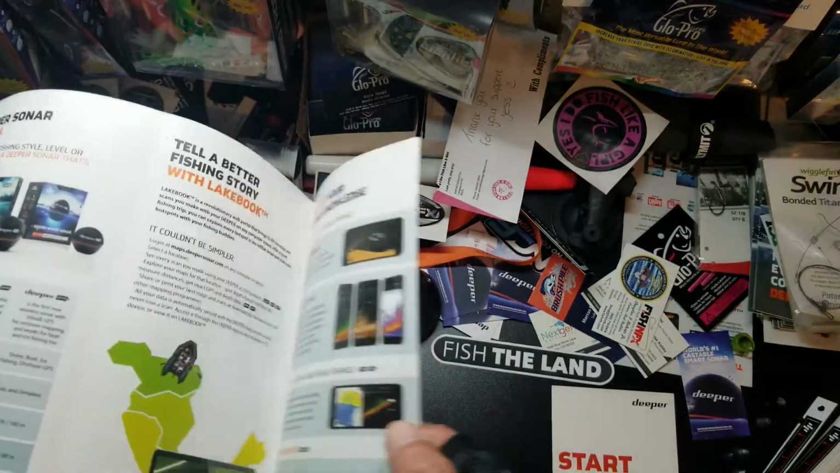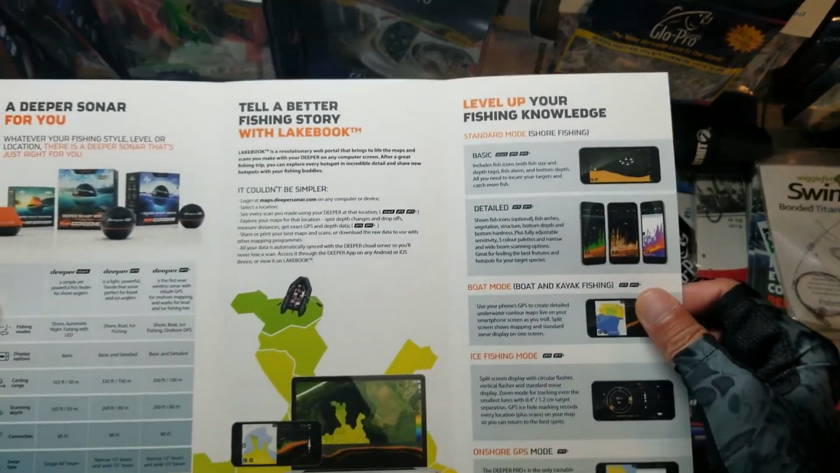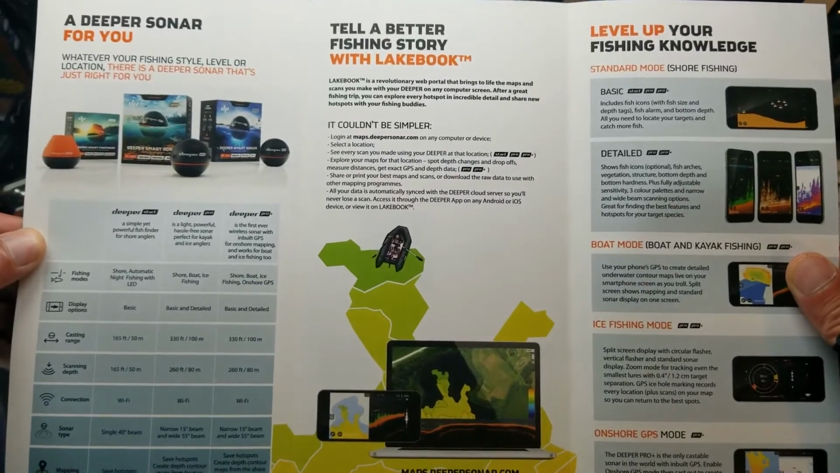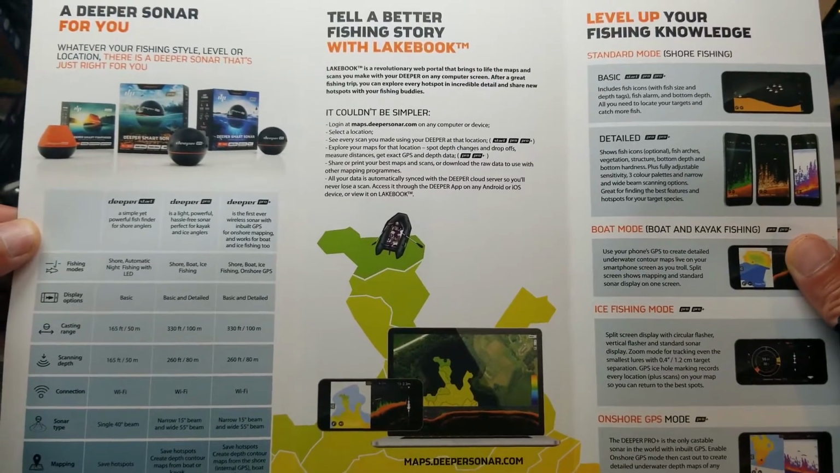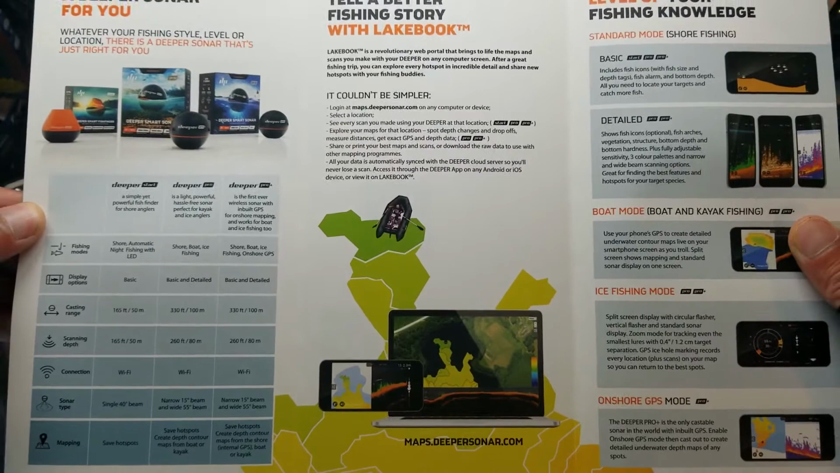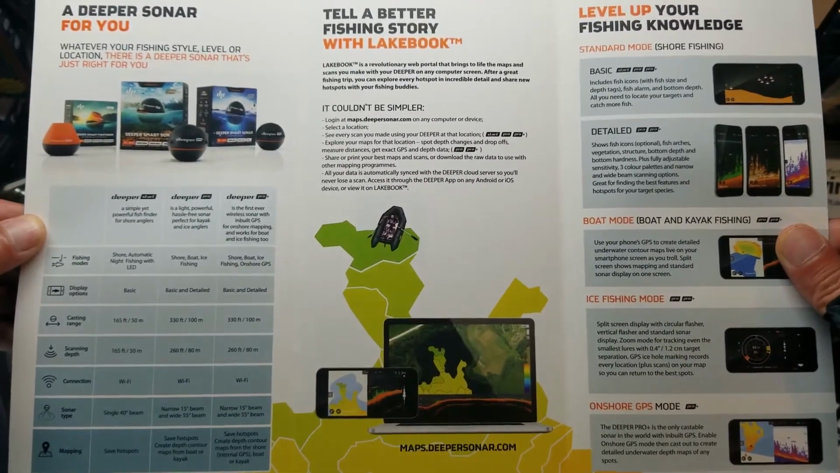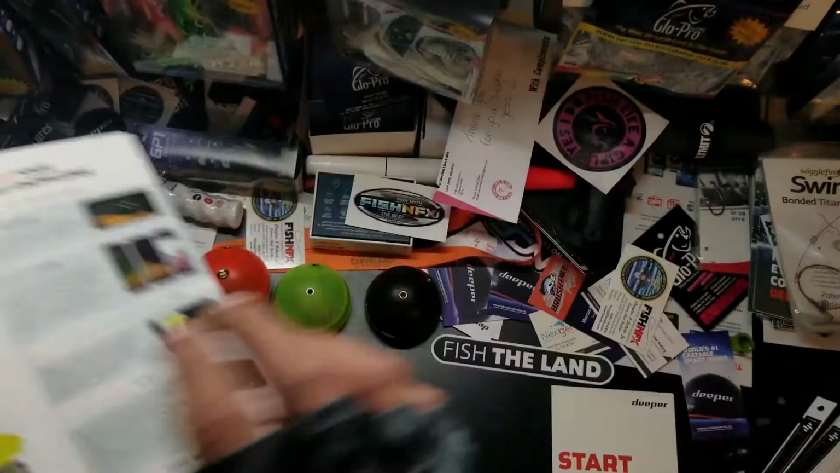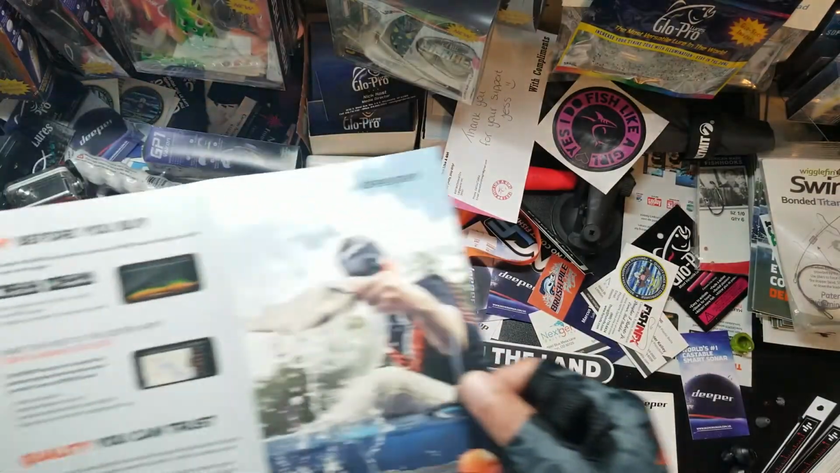So what I'll do is let me get this in frame here. Instead of going over all the specs for time reasons, I'll just let you pause this. Let me get this in frame here, so you can look everything over. And then on the back it has some of the accessories.